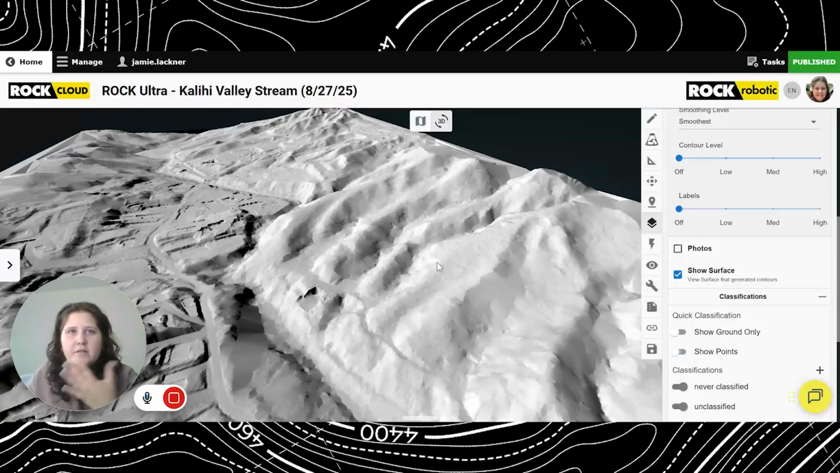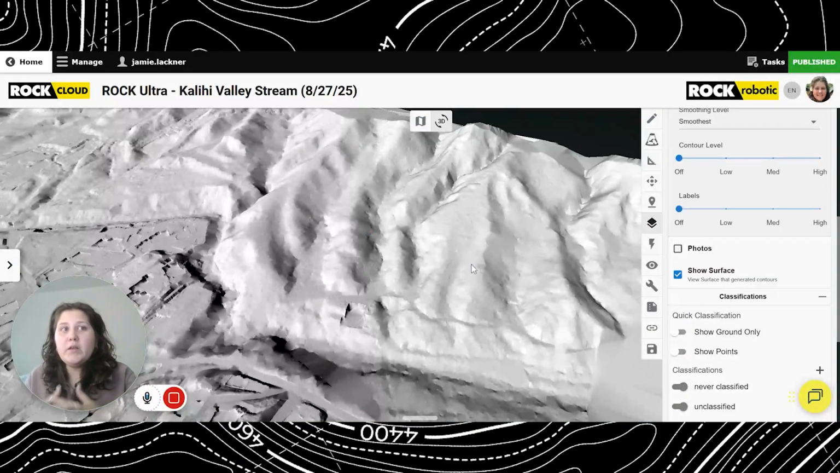And turn everything off again. We have these really well-defined foothills. And I found that to be just awe-inspiring.